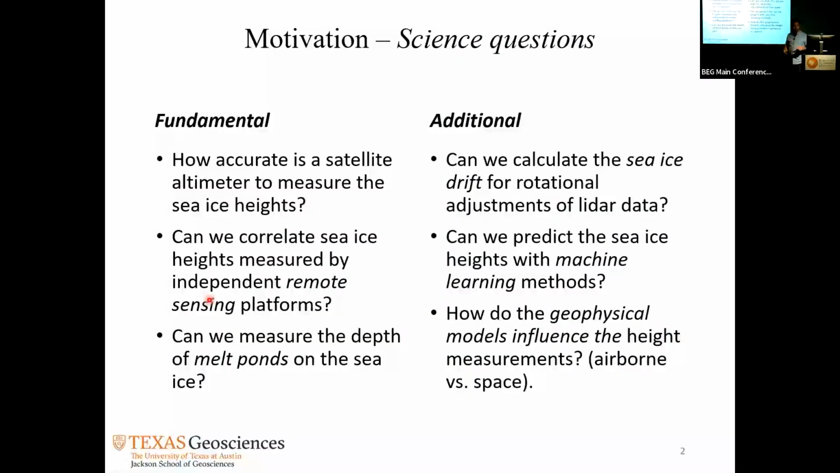So what exactly was the motivation, and what kind of science questions do we need to answer at the end of this research study? The principal motivation, I will talk about that a little later. NASA has a satellite altimeter that orbits and shoots a LIDAR laser around the world, but it is meant to provide height differences of the glaciers and the sea ice principally.